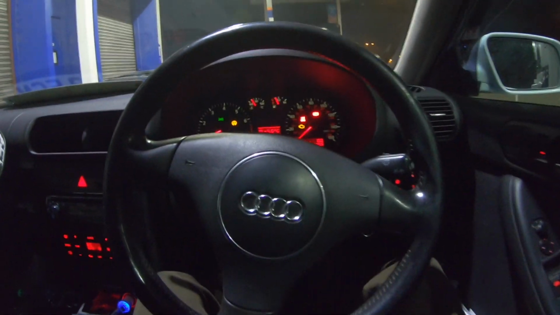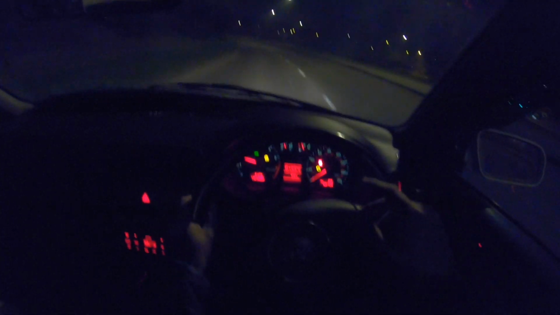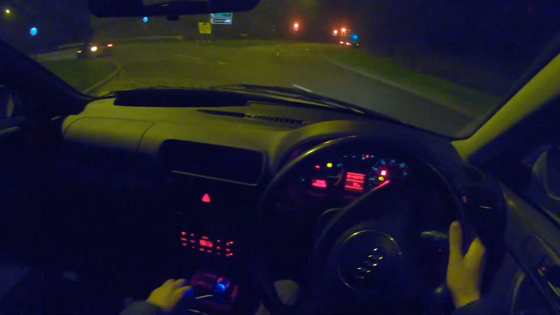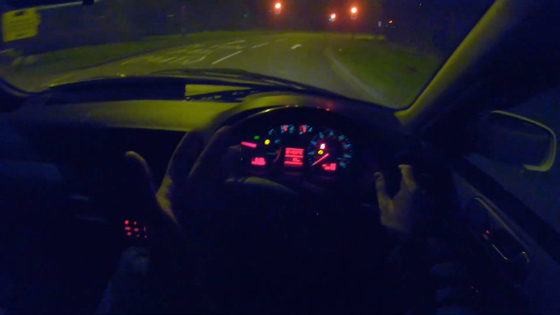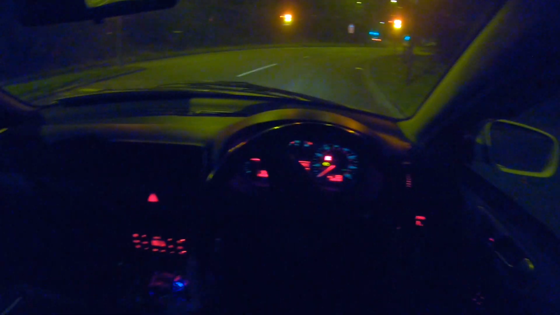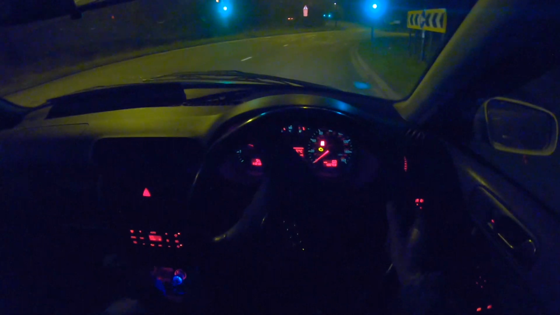Lovely jubbly. Bismillah. By the way, if you are a fan of night POV drives, drop a comment down below. Obviously the quality is not the best in the daylight, but in the night time I just like driving, because growing up as a kid I always loved watching the Japanese midnight runs, the touge runs, and it's just so beautiful. Lots of race cars at night doing highway races. It's called Midnight Maximum Tune, midnight runs, and it's been a thing to watch since I was a kid, and I like that sort of thing.